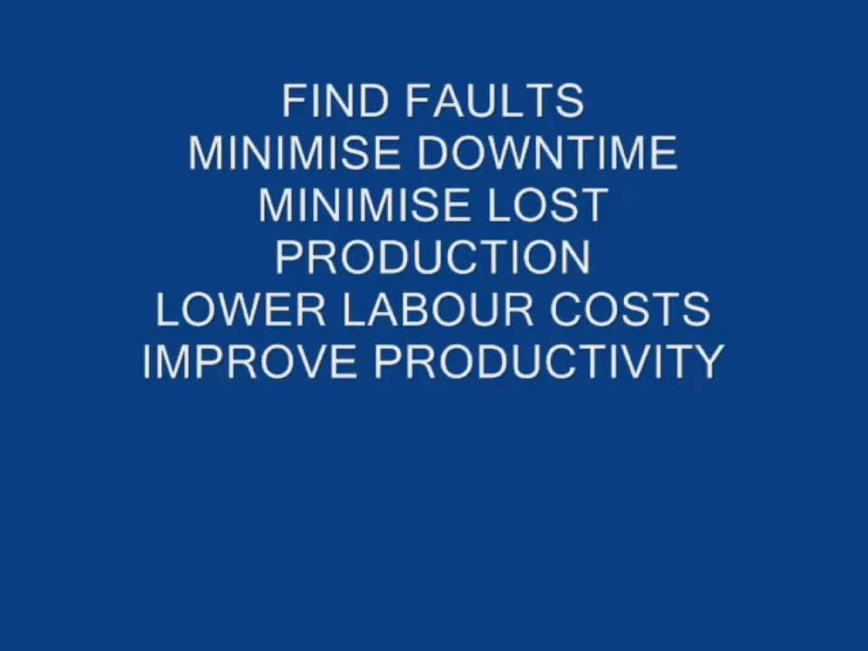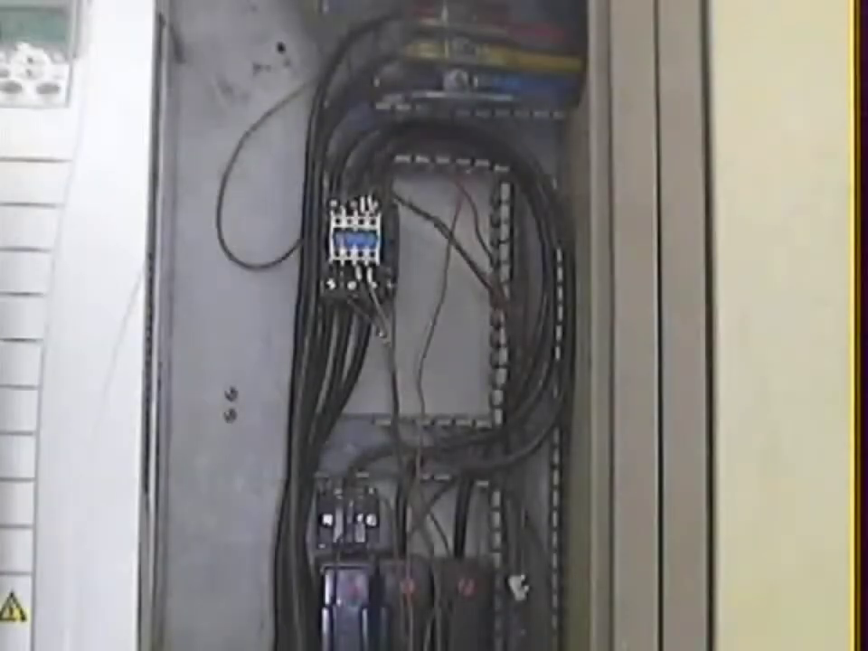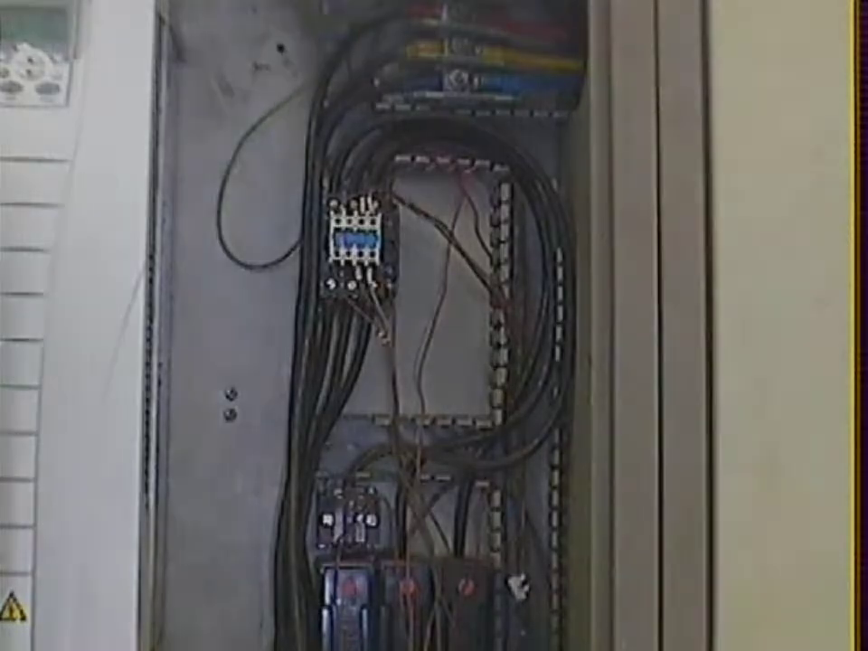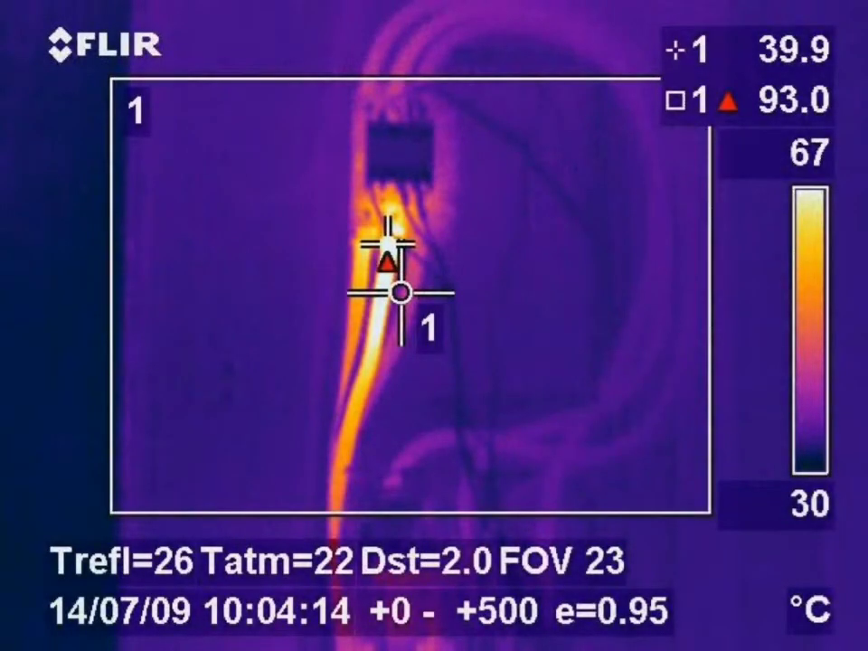This allows us to see potential problems which are invisible to the naked eye, and in this image we can see a line contactor to the top of the image. This was feeding a VSD. There were no visible faults on the contactor, but in the thermal image we can see a 93 degrees centigrade hotspot caused by a loose connection.